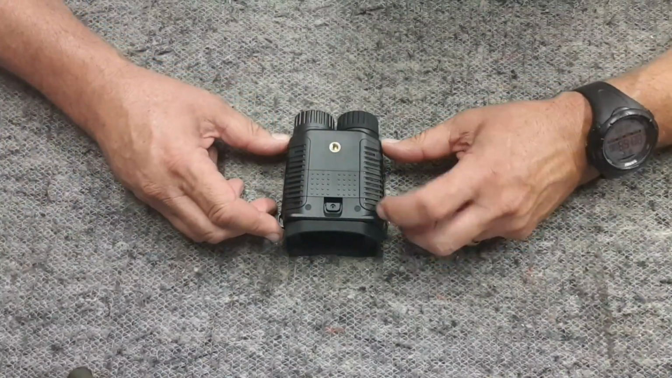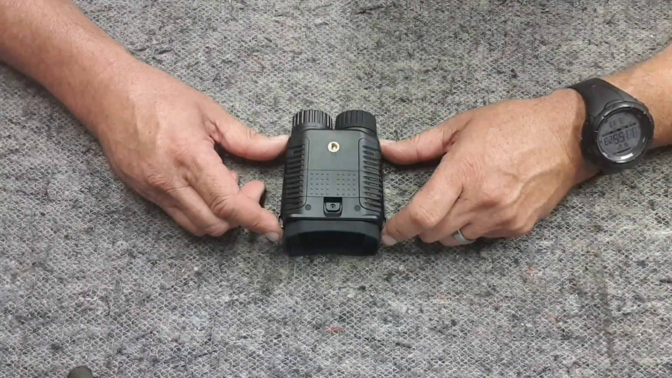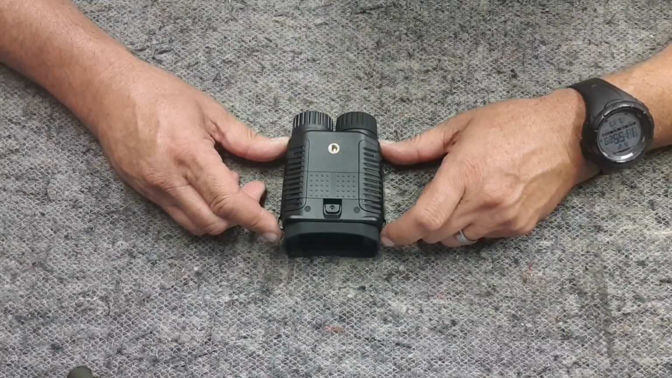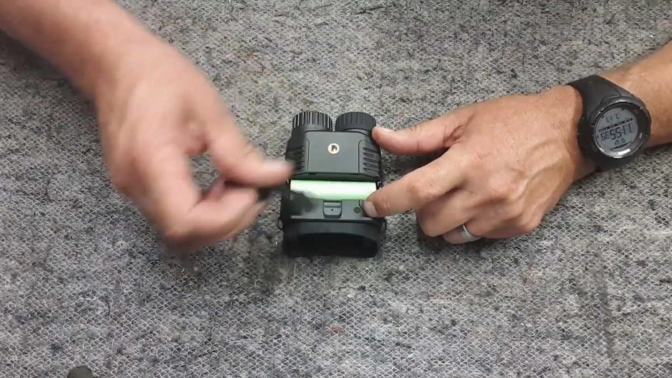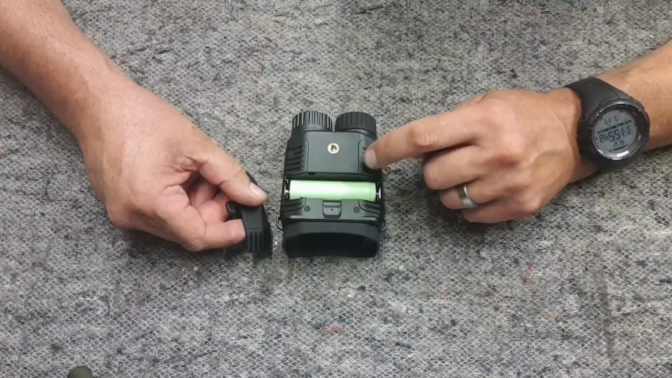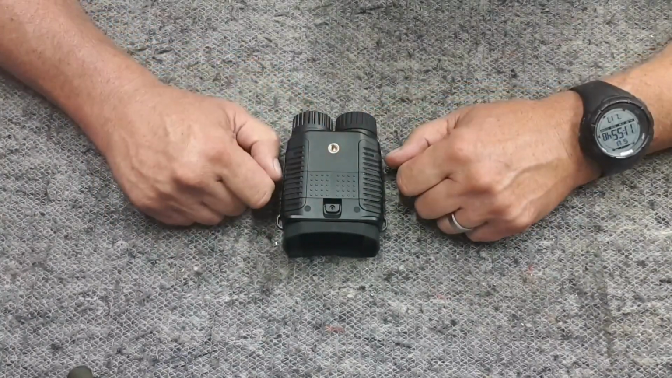Okay, so this is just a run around the unit, just to show what it's got on it and how it works, and we'll finish up later on showing you how the menu works through the viewfinder and showing some footage. As I've already shown, the flap underneath opens up for your standard 18650 battery, which isn't supplied, by the way, and your tripod, standard size mount.